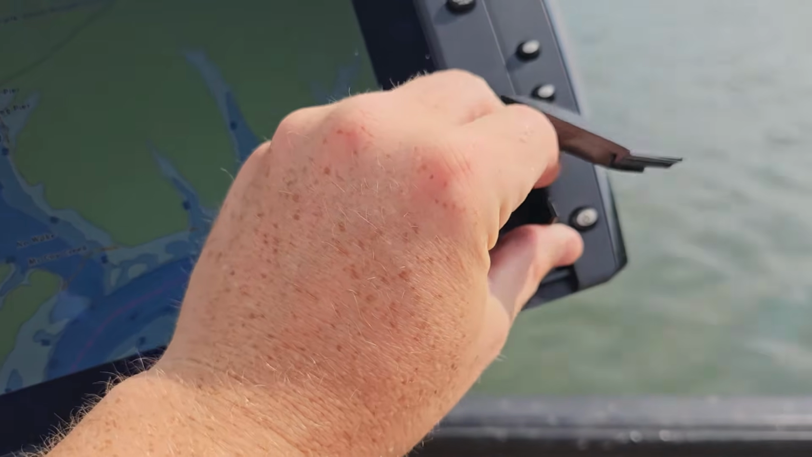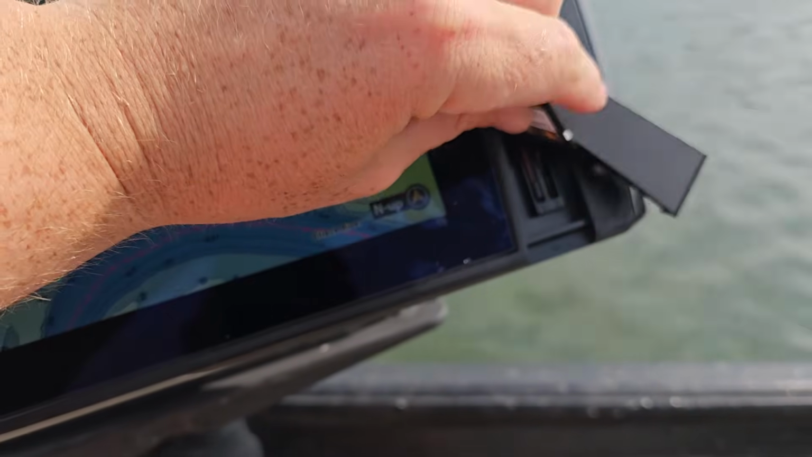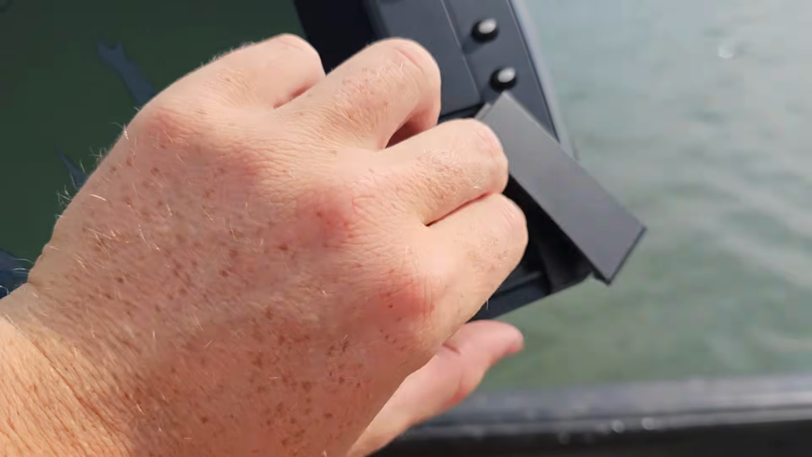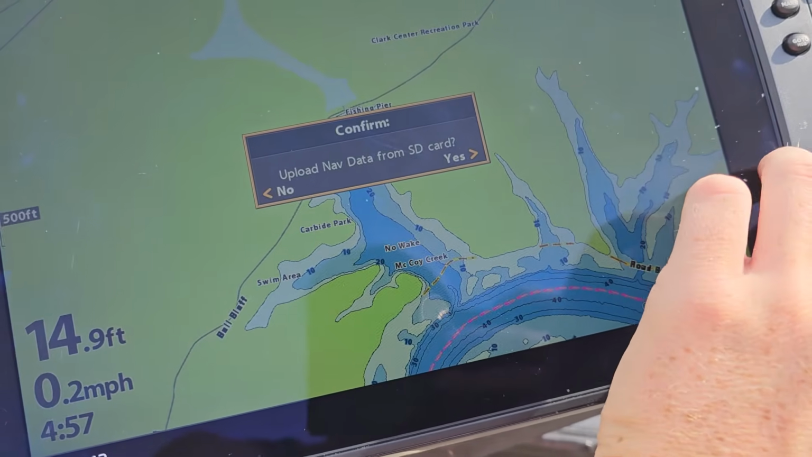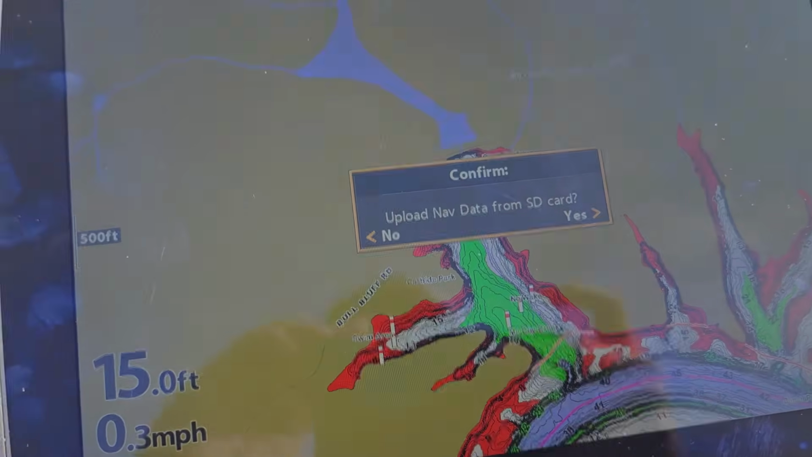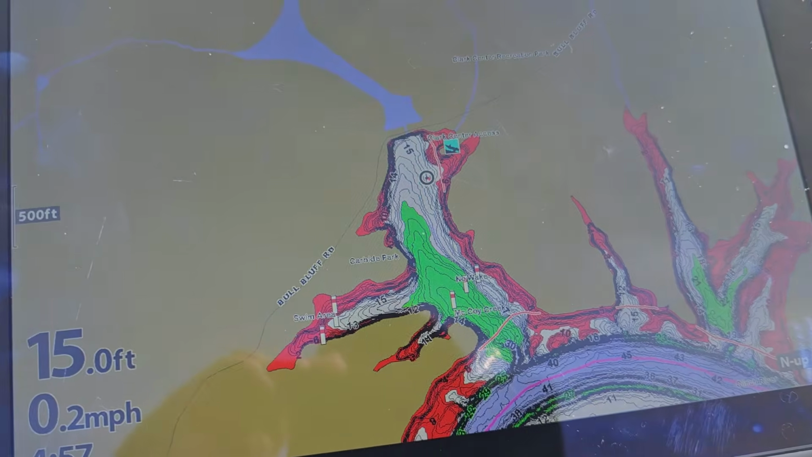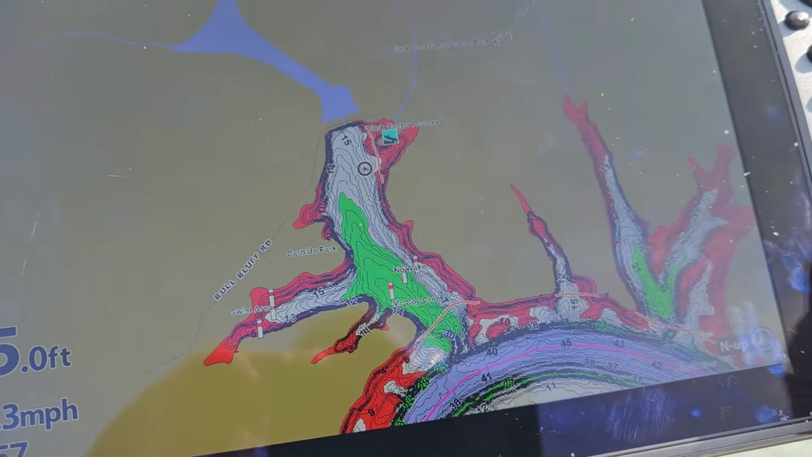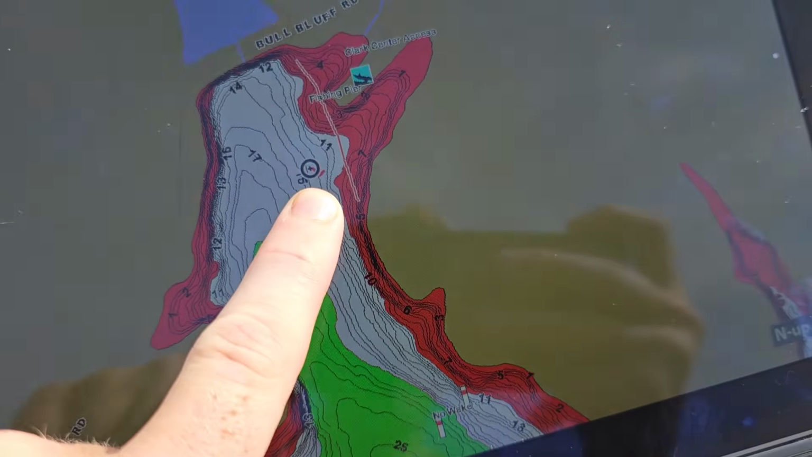Bloop. It's hard to do and film at the same time. I mean, I'd have to plug it in the right way too. That'd probably be a necessary component in this process. And then we want to upload the data. Yep. Cool. All right. So you can see, bam. I mean, it highlights stuff. Way more definition on the depth contours.